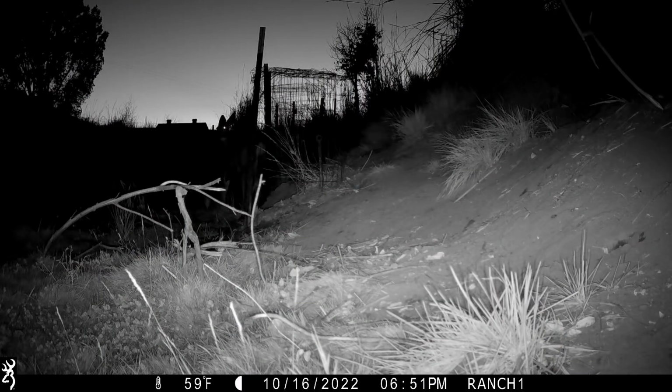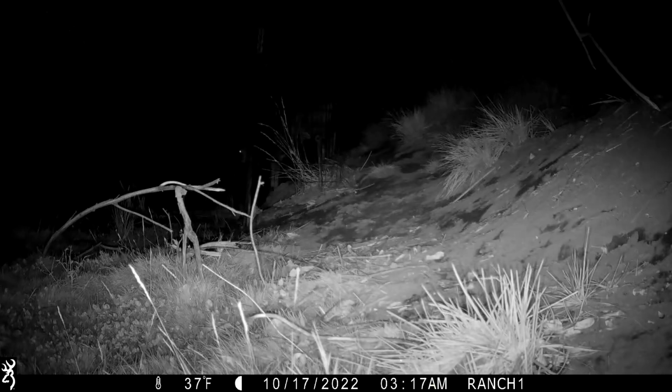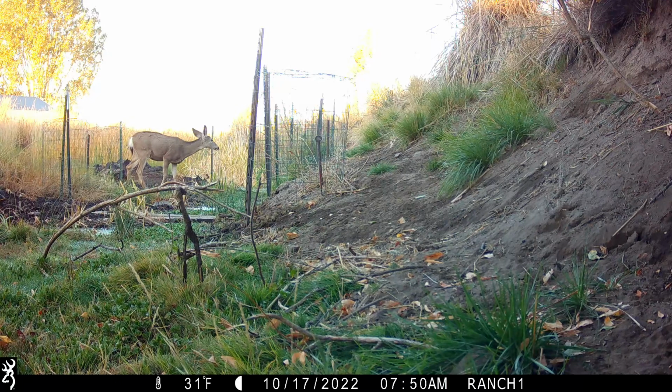Everybody. Today we are at a little creek crossing. You can see the deer there kind of in the distance. And this water comes out of the ground about 30 feet behind the camera.